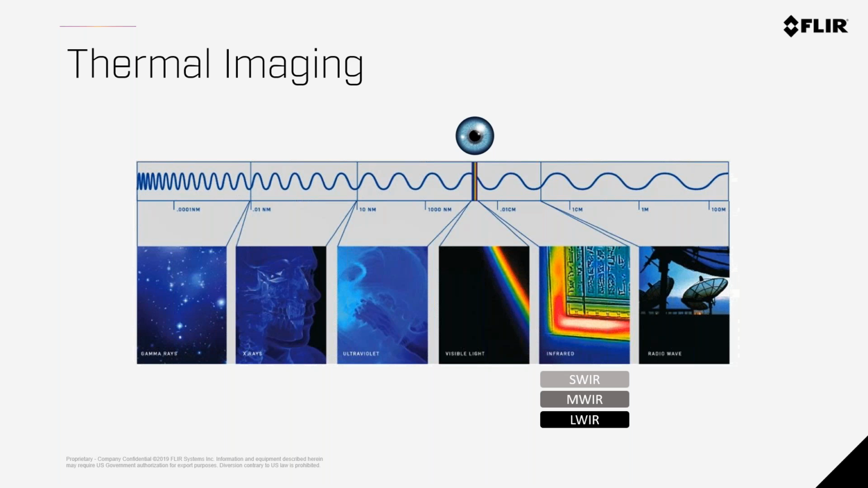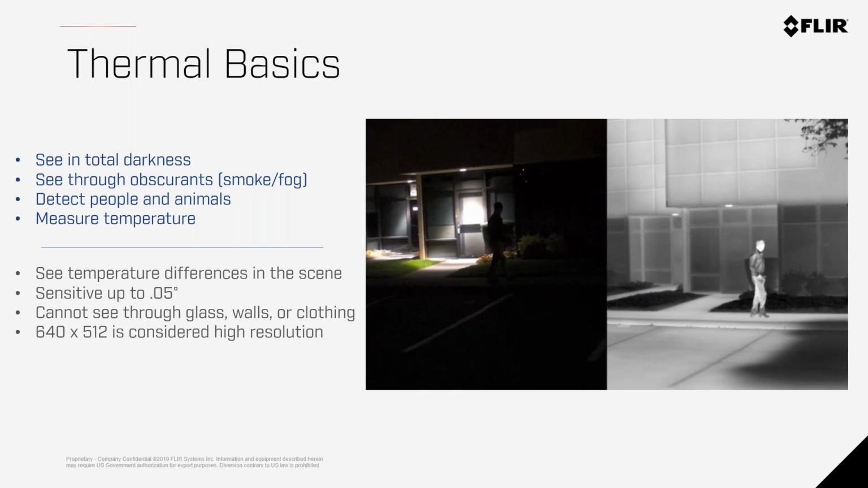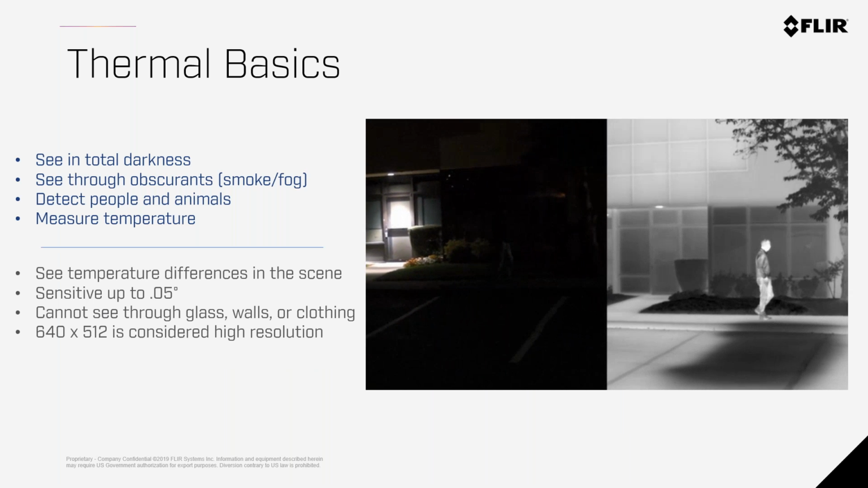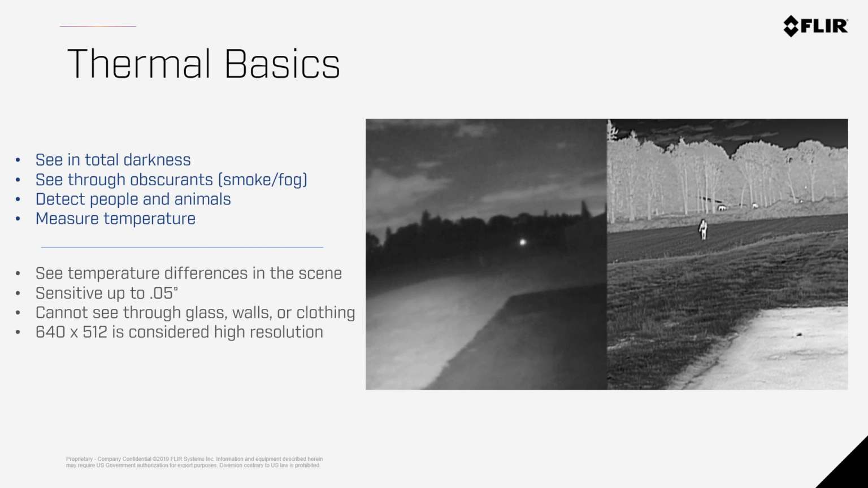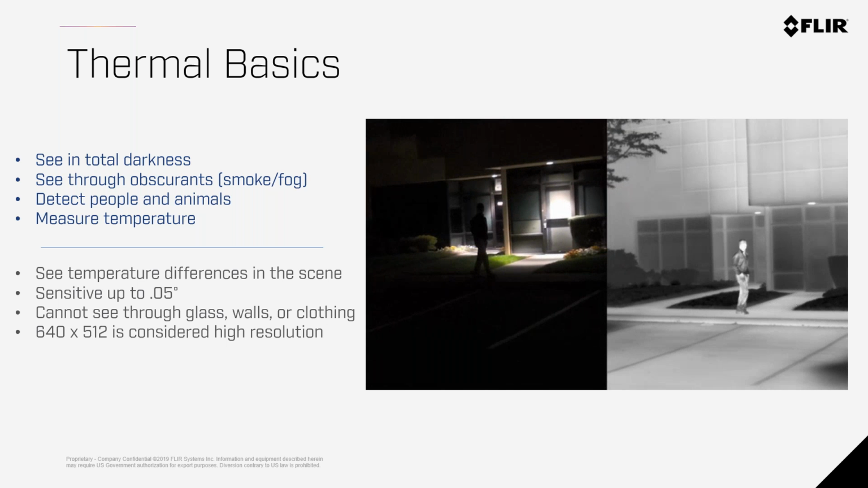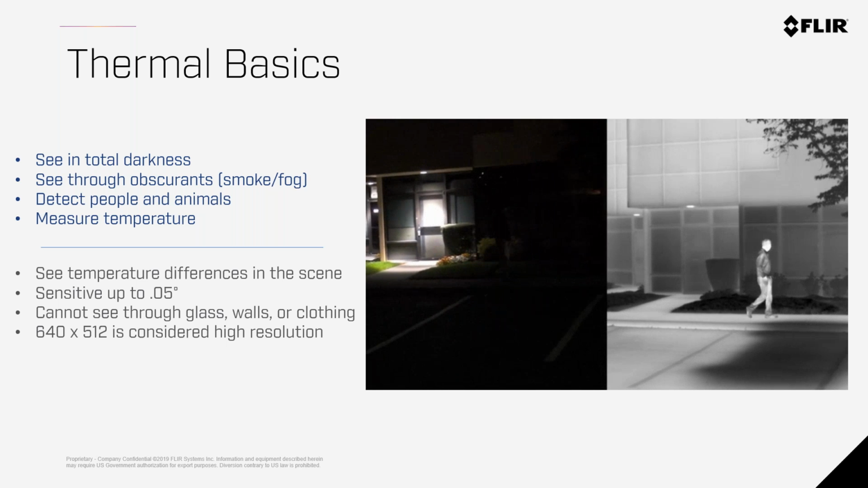What's on the Mavic 2 Enterprise Dual is also a long wave camera, just to be clear on that. So the very basic stuff that revolves around thermal imaging is that, one, you're able to see things in complete darkness. Thermal does not use visible light at all. So you could shine a flashlight in it, it could be completely dark, there could be vibrant colors, it doesn't matter. You are seeing energy that's bouncing off of things, not what you perceive as visible light at all. So that's one huge advantage for thermal.